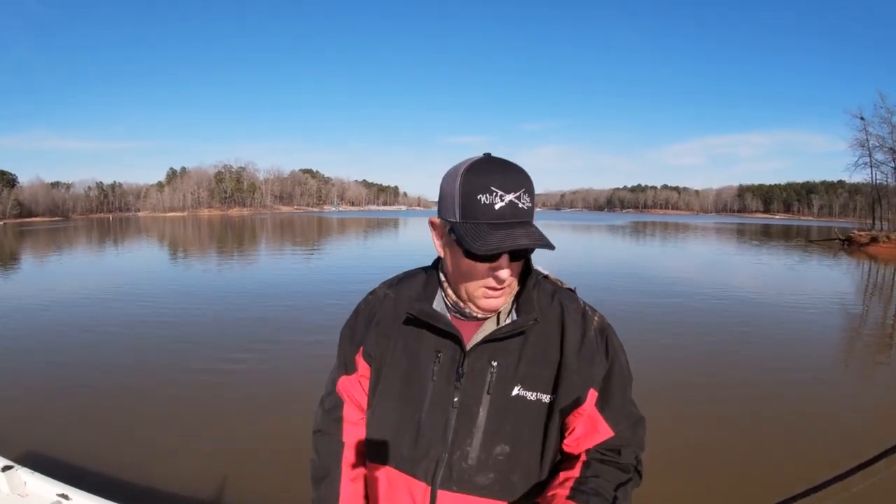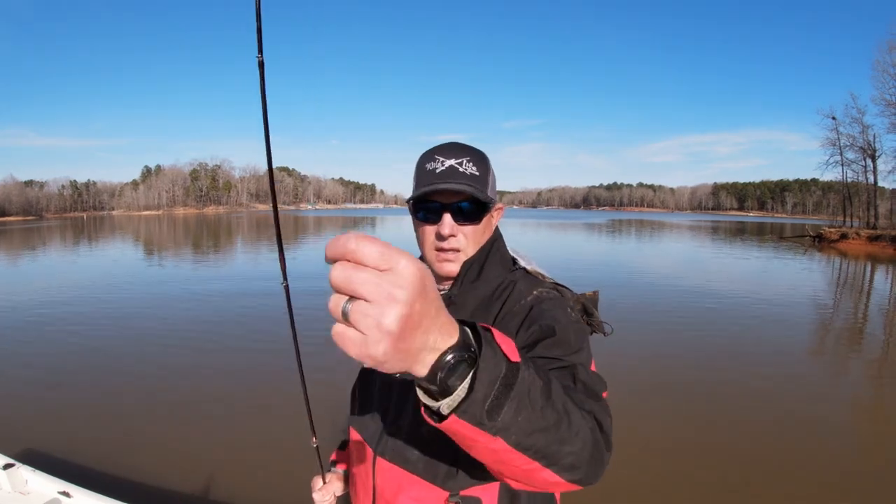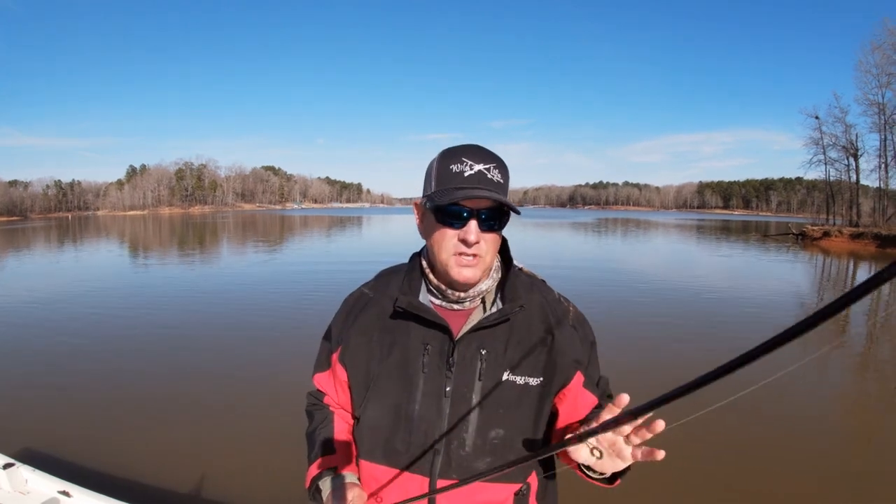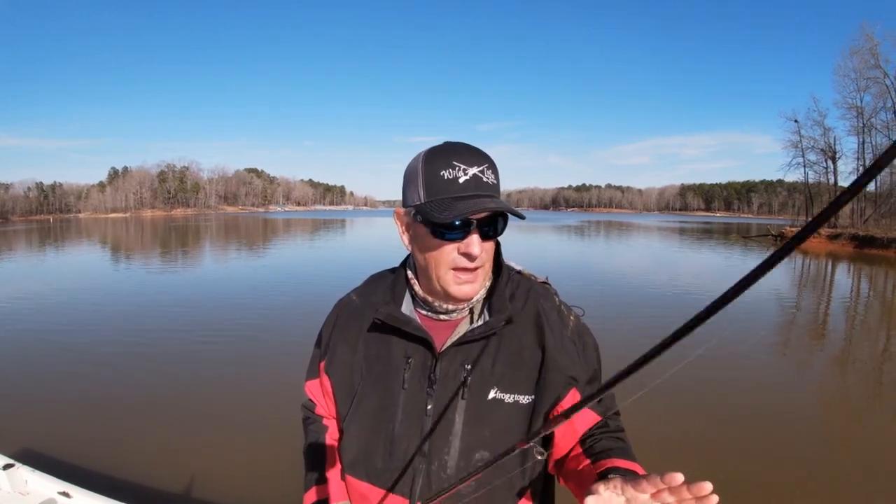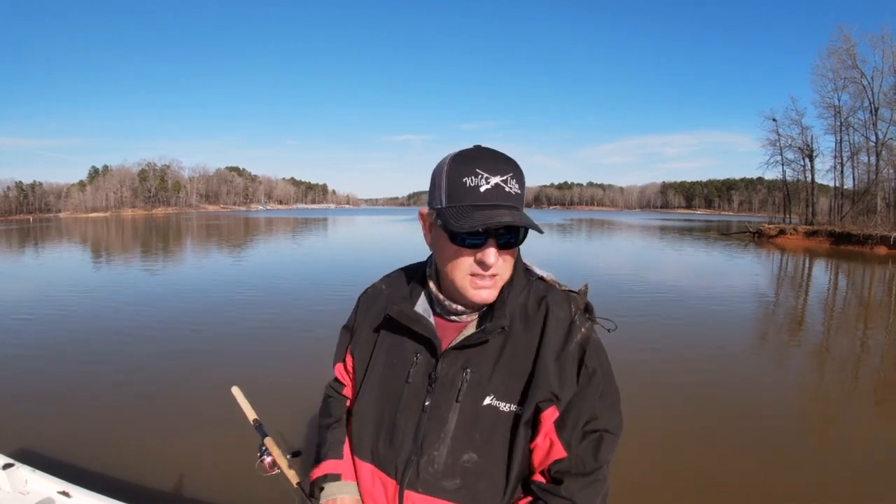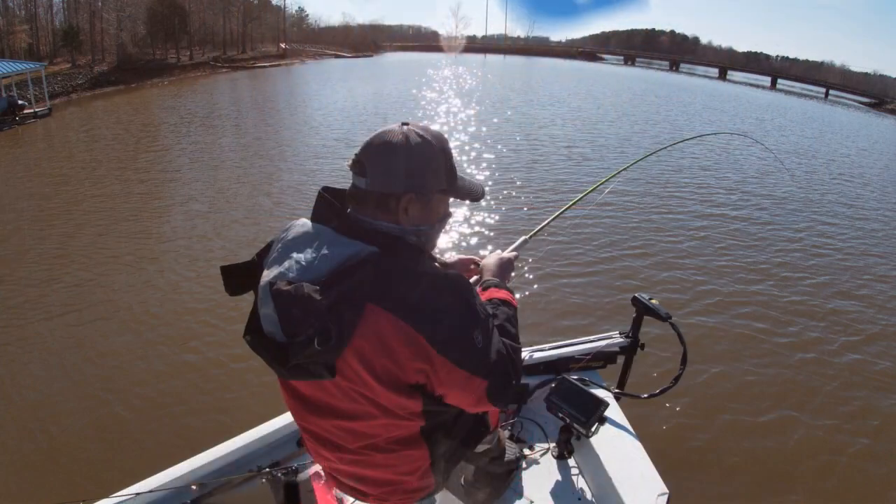And the other combination is just a pink head, white Barbie Garland's body, and a decent sized split shot. The split shot's a little bit big. If fish were just a little more shallow, I would probably do away with that weight there. But anyway, that's two of the ways that I'm vertical jigging. I've also done some casting to these fish, but not been successful actually casting to them. So anyway, let's go catch fish.